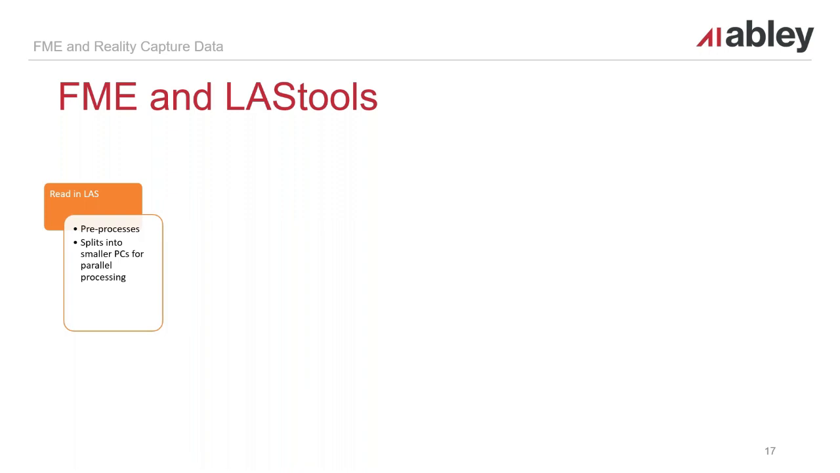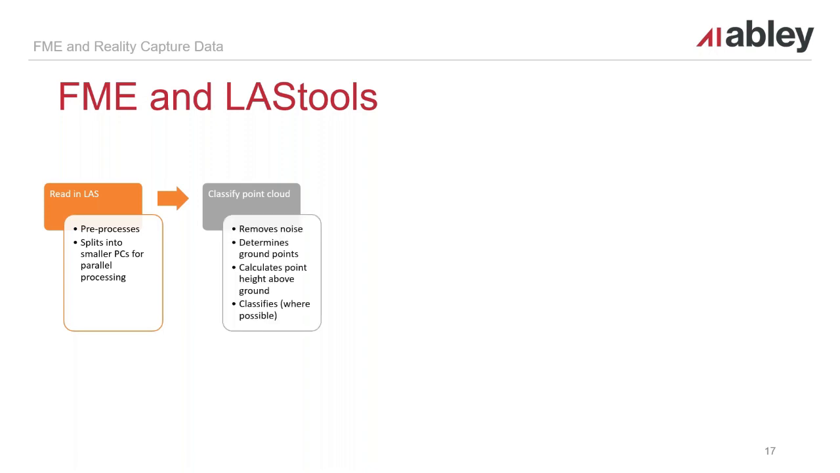And for some larger areas, we split the point clouds down into more manageable chunks, just to make it a bit easier and faster to process, because we can split that out over multiple processes within our machines. And once we've done that, we can begin to go through an automated classification process.